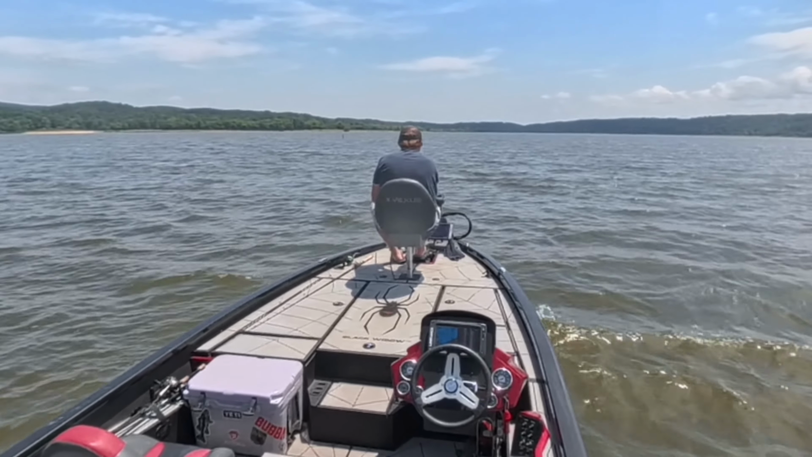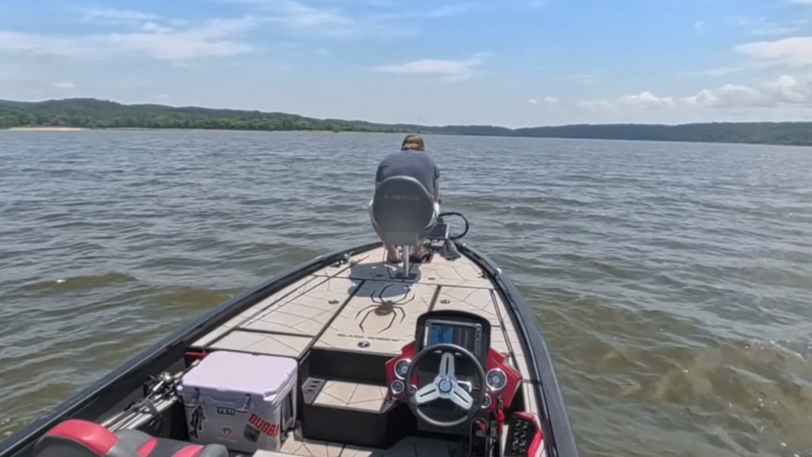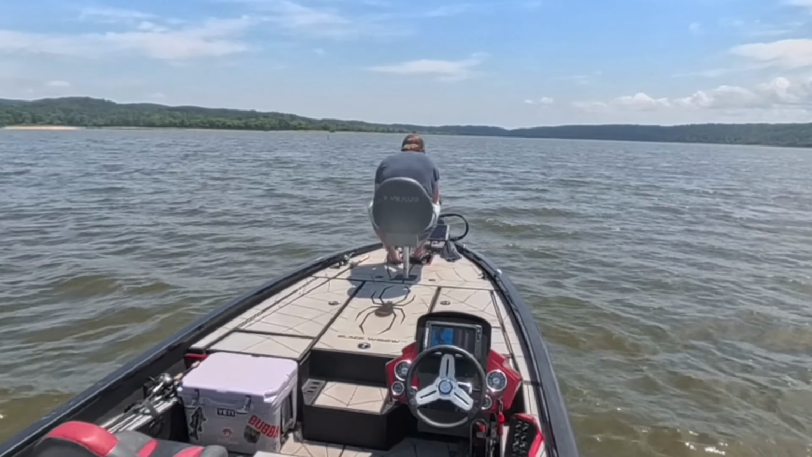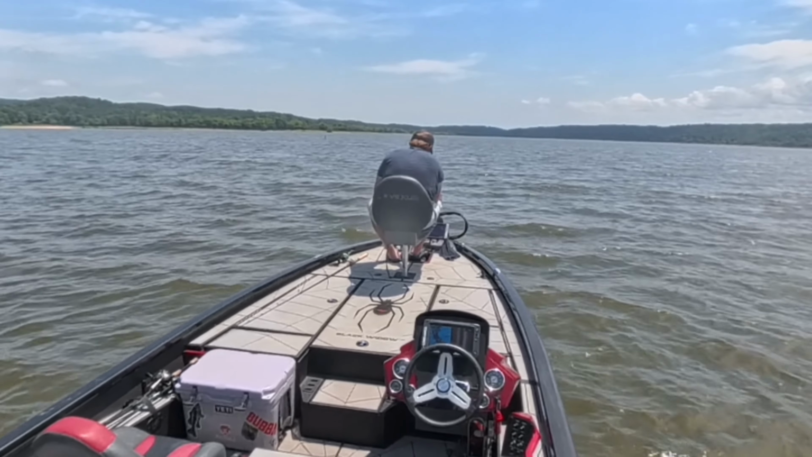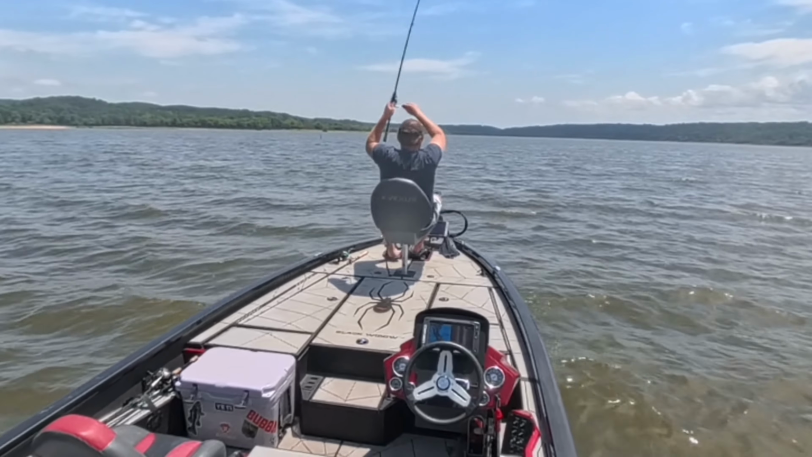What are we doing here? 20 feet straight ahead. Drop it straight on their noggin. There is a big old crappie sitting in the top of that. And let's watch him not do it. Why do you say? Oh, he ate it.